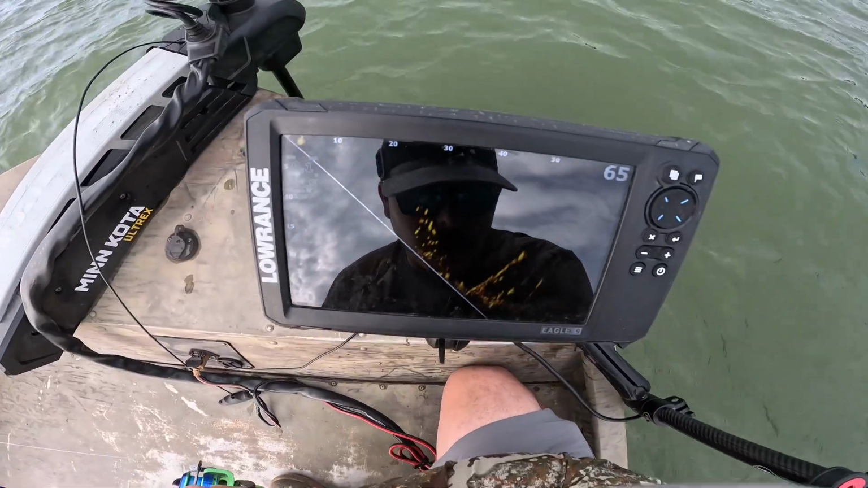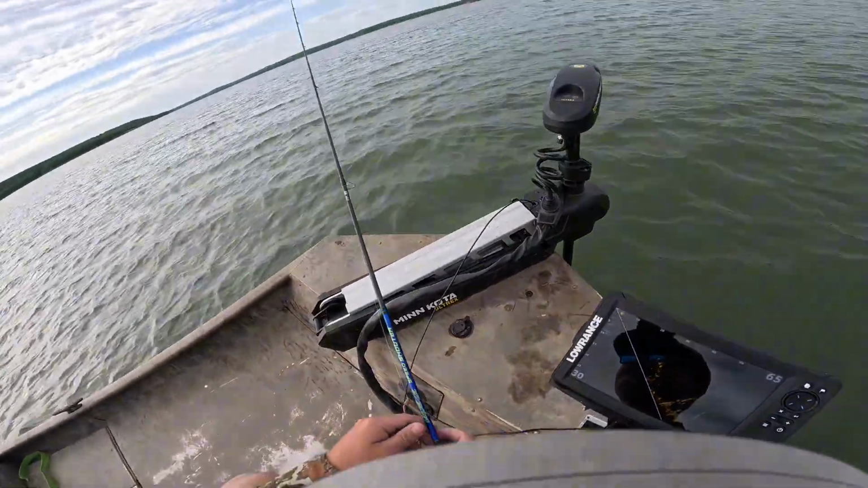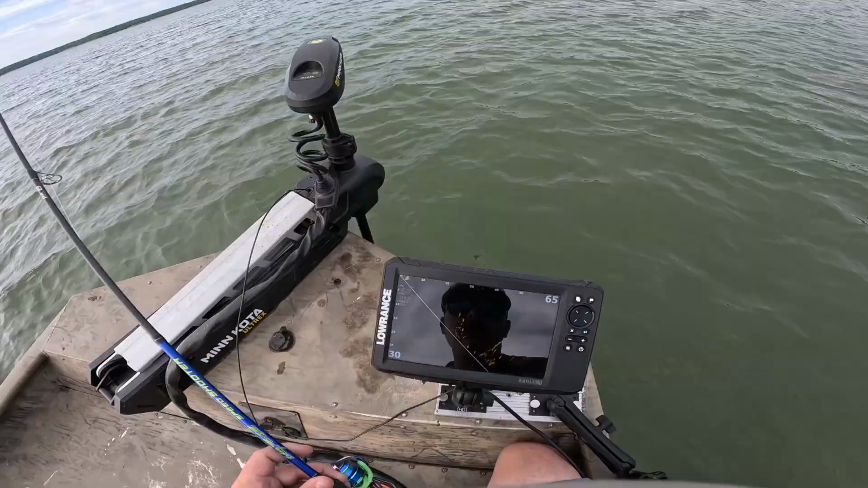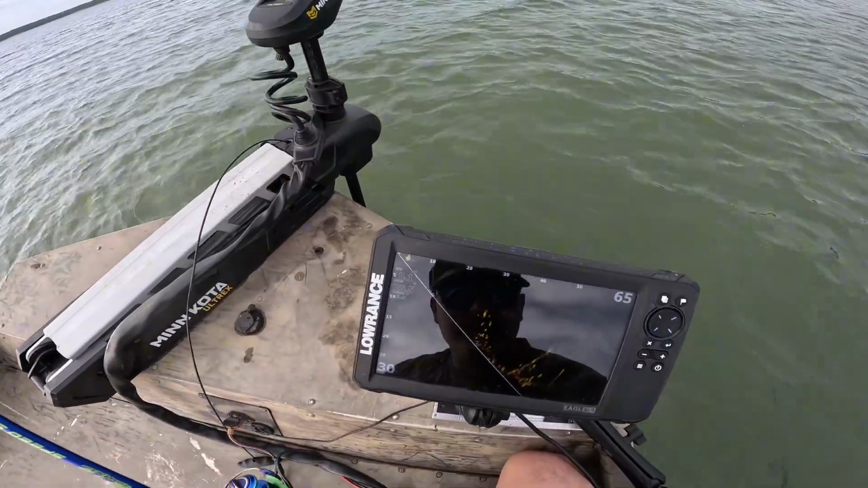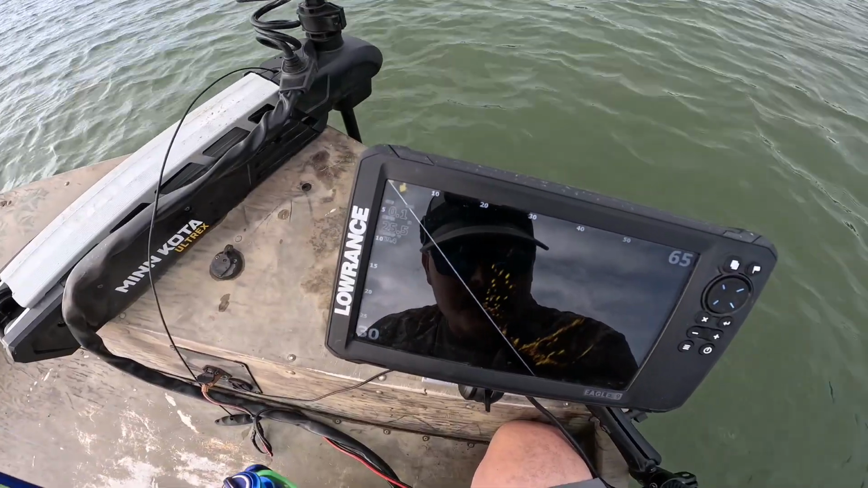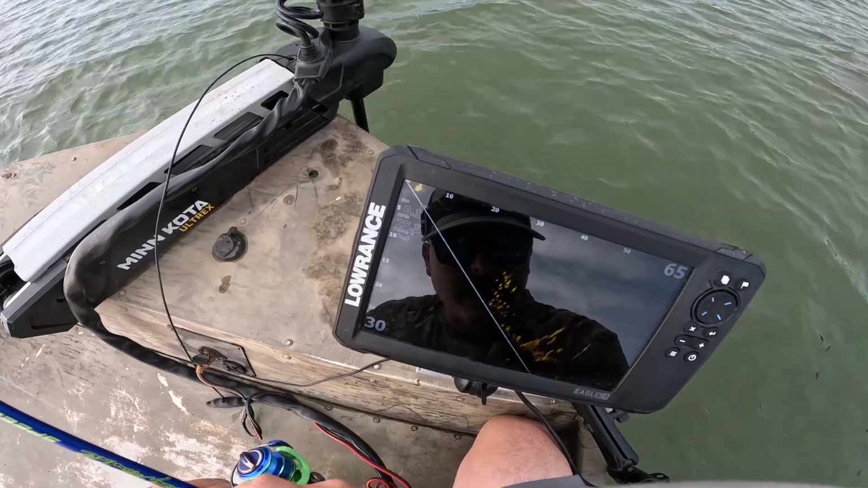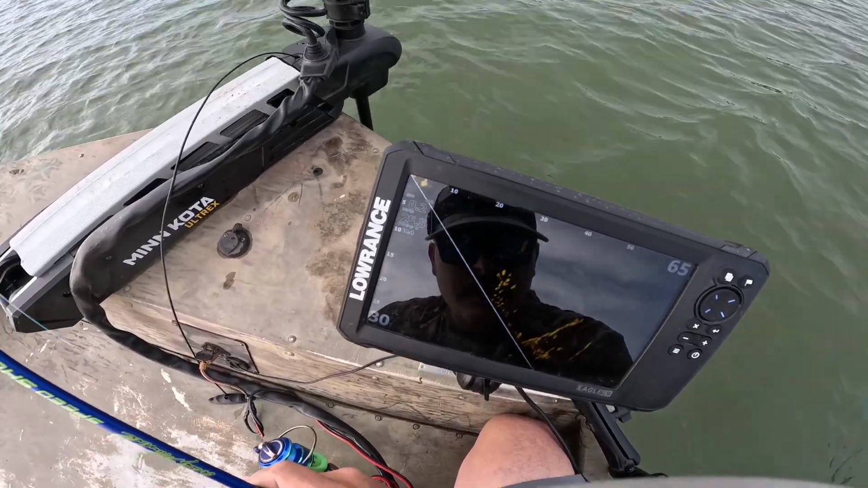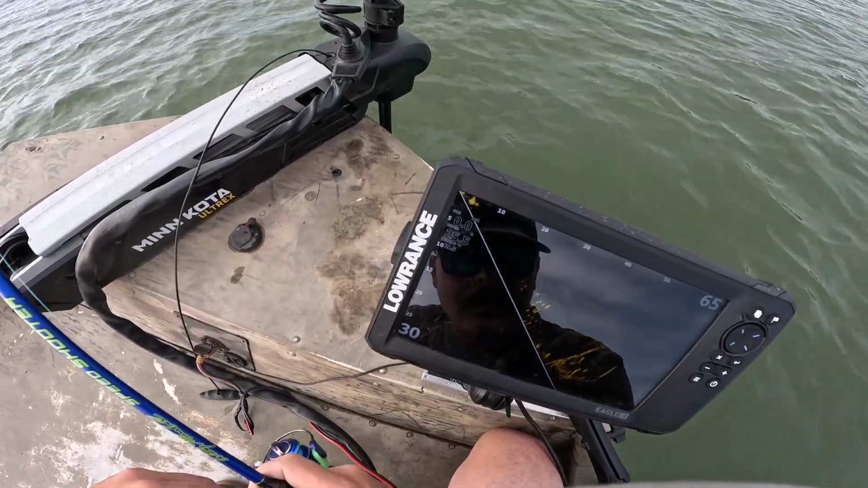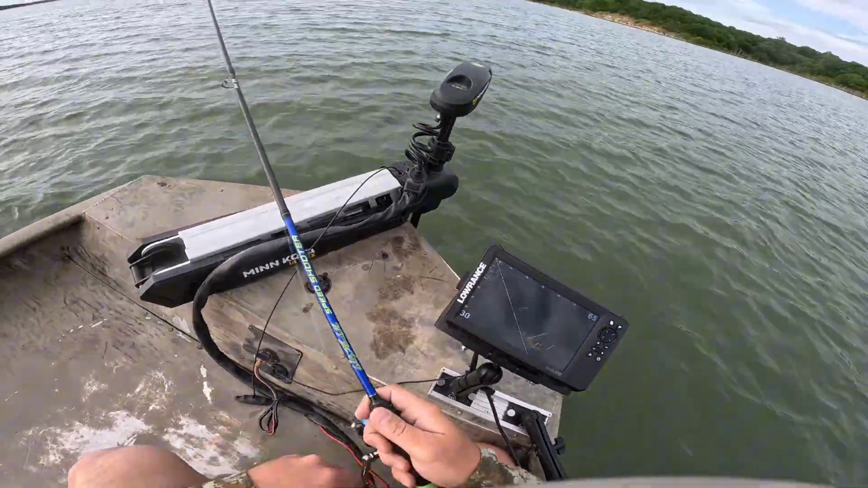My jig's falling right there. And they're right here, so let's see. We're gonna drag them right through the middle of that wad right there. Let's see if there's any. See, I mean, they're active. I don't know how else you get them to bite, you know.